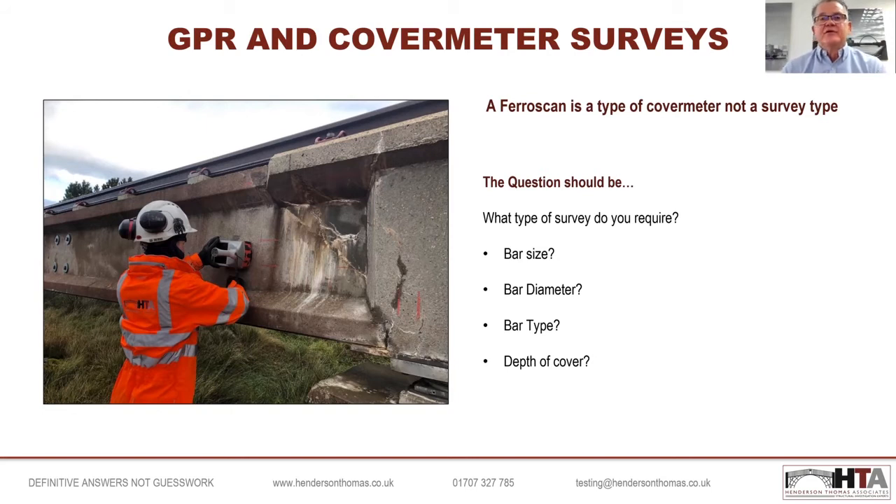So for instance, in concrete you can generally get round plain bars, which are generally mild steel, or you can get ribbed, deformed, square twisted bars, a lot of which are generally high tensile. To get definitive answers on all of these things, you must break out and expose the bar.